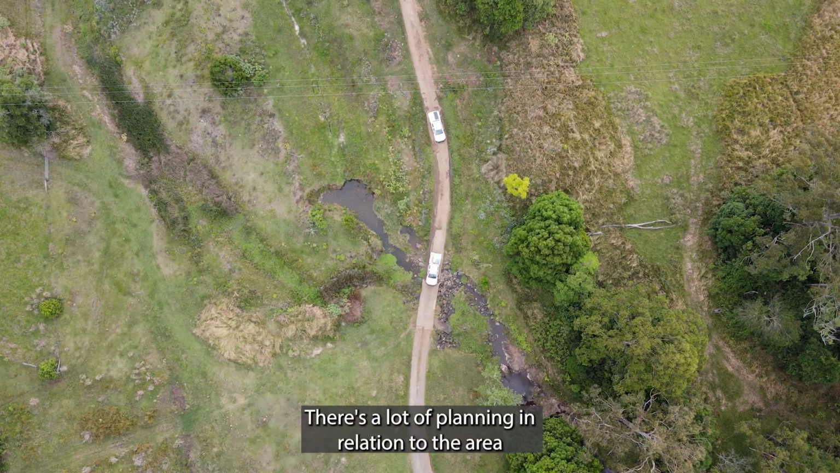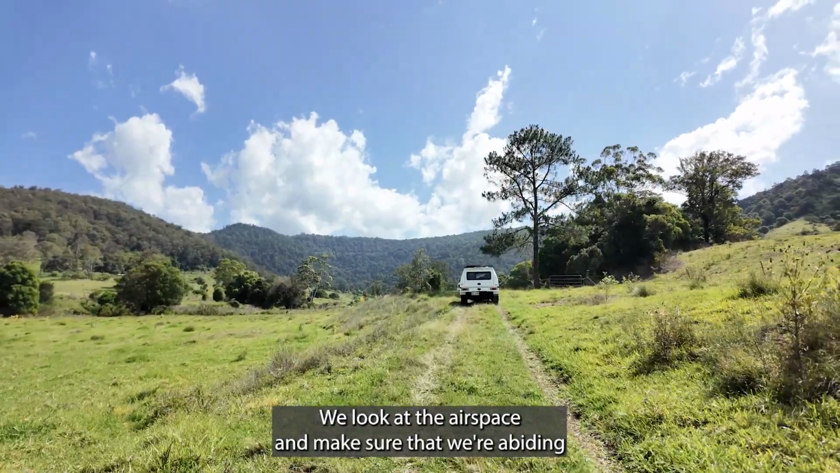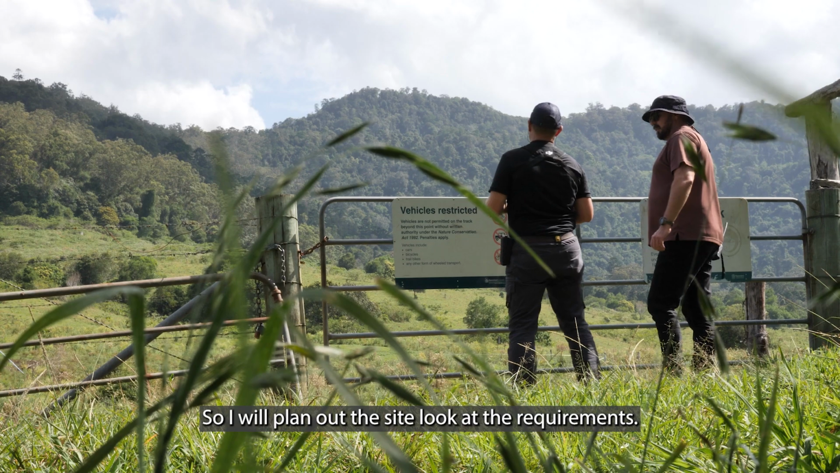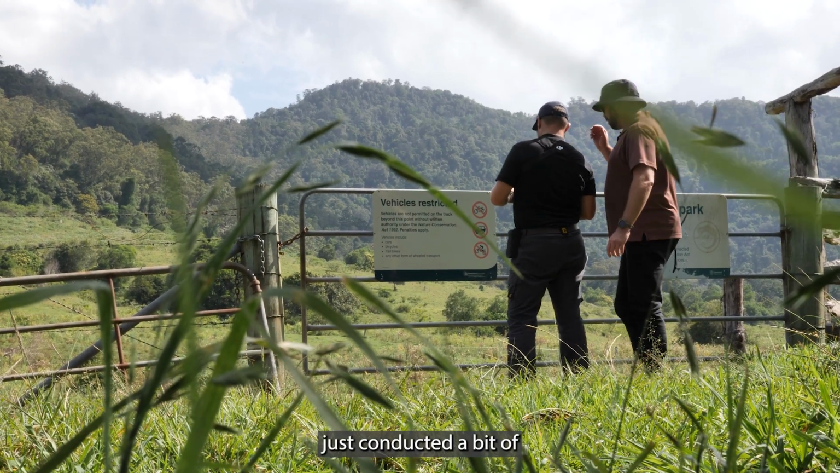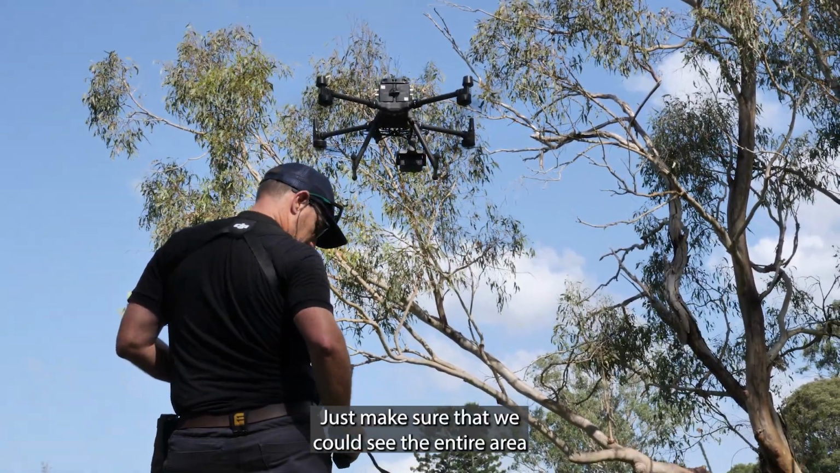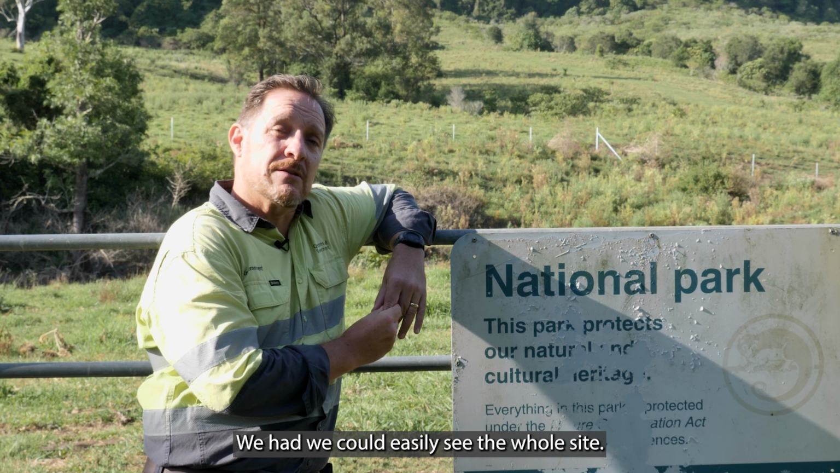There's a lot of planning in relation to the area, making sure that we meet any CASA regulations. We look at the airspace and make sure that we're abiding by all the rules that we're required to. So I'll plan out the site, look at the requirements. We came down yesterday afternoon, conducted a bit of a recce of the site, put a drone up, and made sure that we could see the entire area from where we plan to launch from. That was successful. We could easily see the whole site.